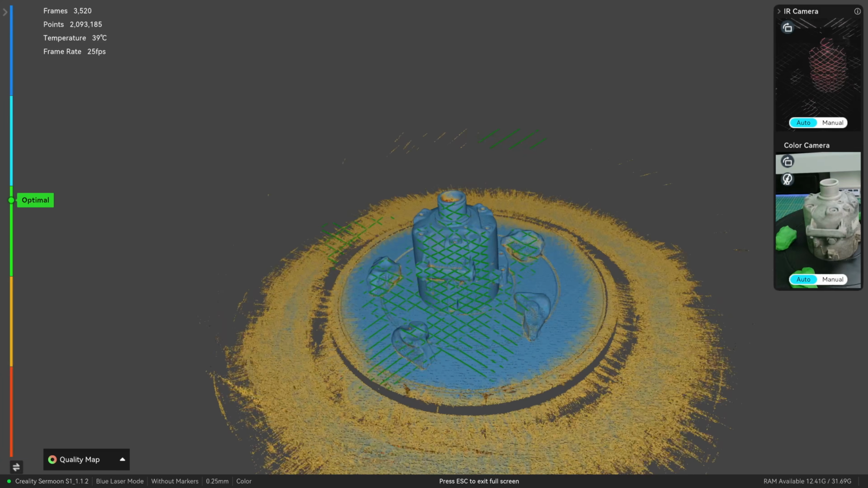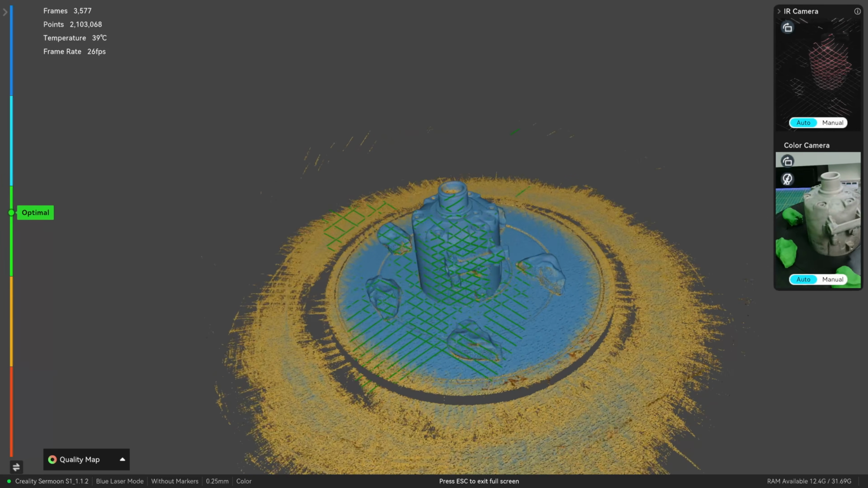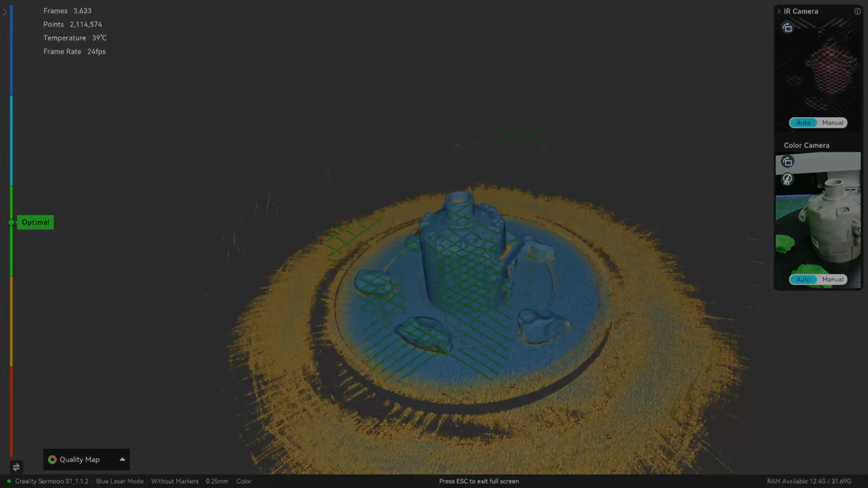Hey, just look at that. I think it's actually working. How brilliant is that? This is the Creality Sermoon S1 laser scanner. These are marker dots. What if you could get rid of those marker dots and scan without them?